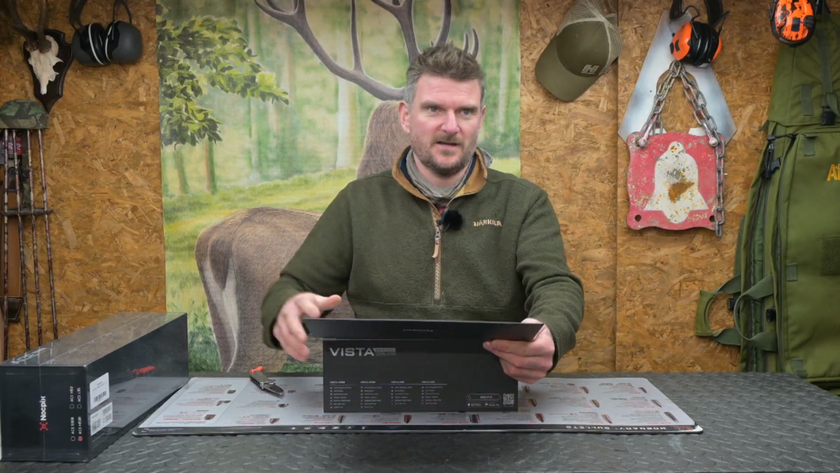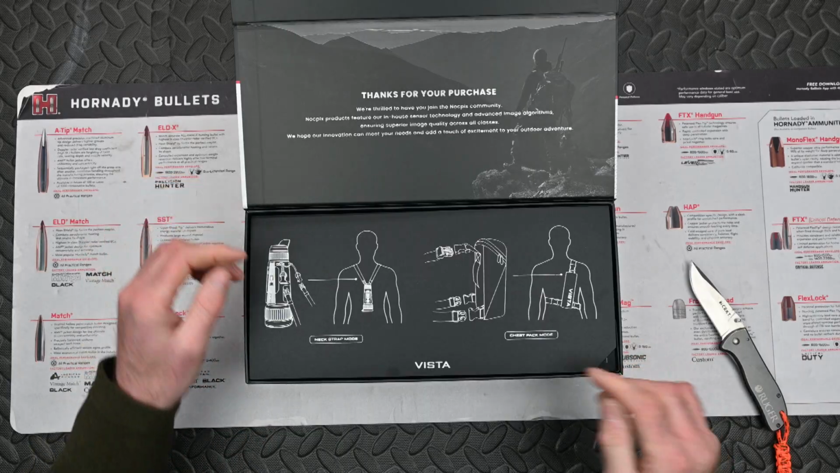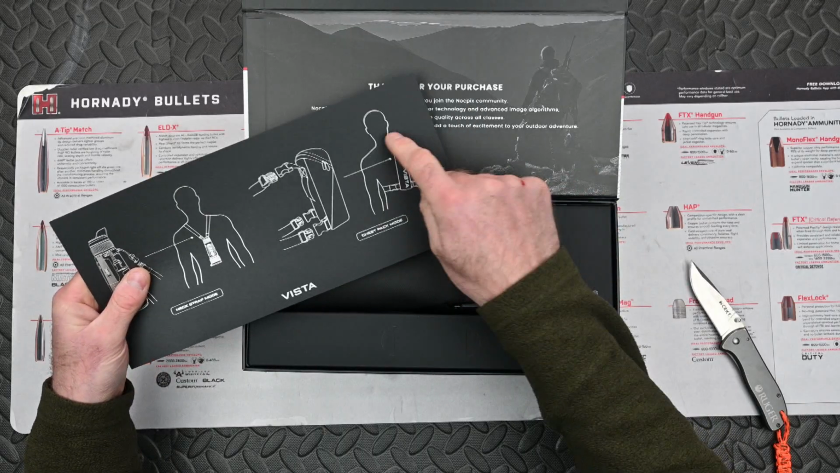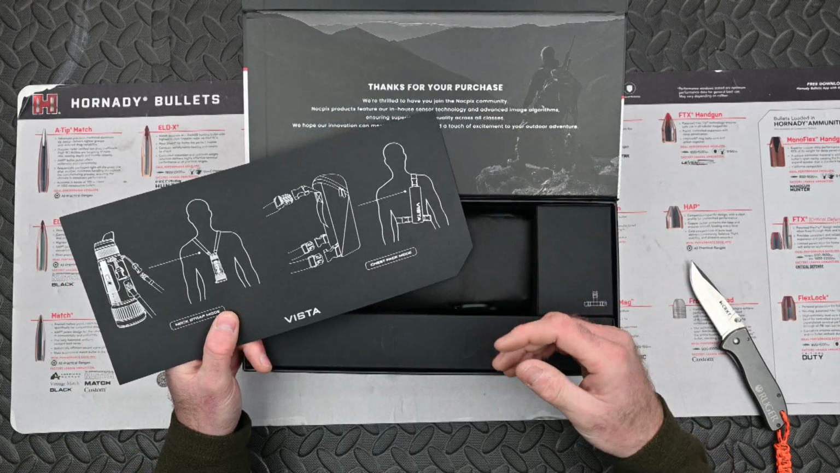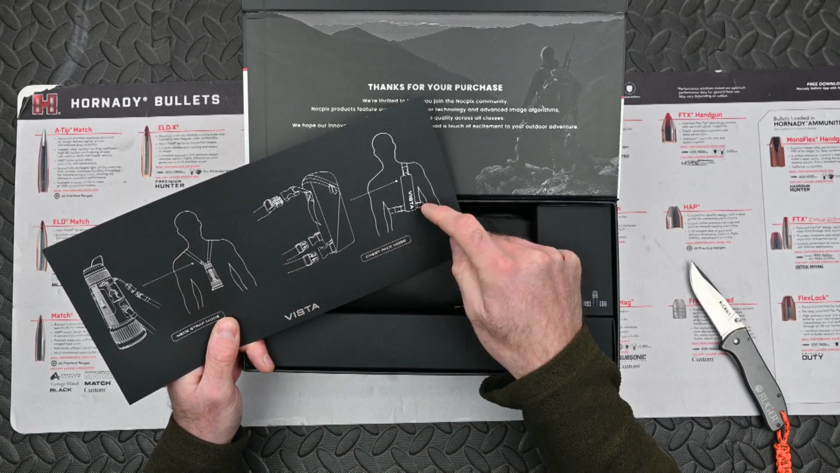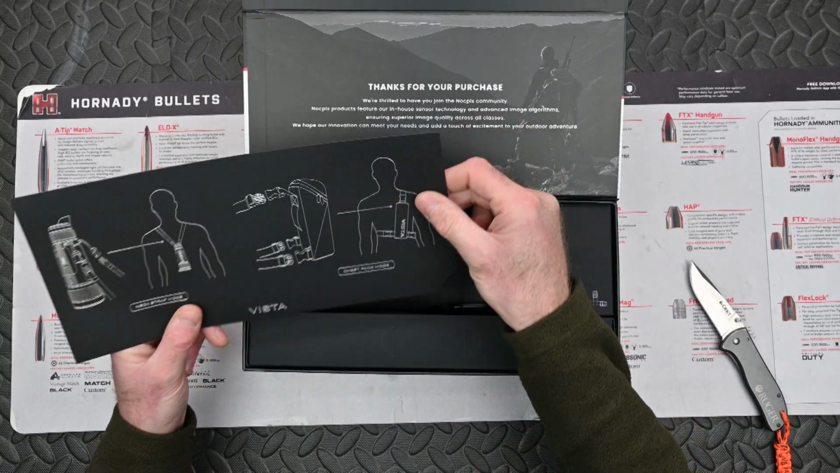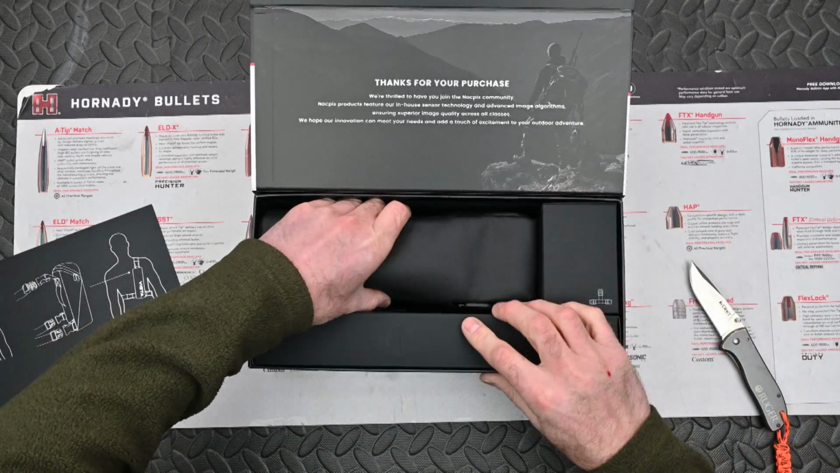We've got all sorts of stuff in here. We're going to be getting full reviews done on these, and it gives you all the instructions on them. I quite like the fact that they've put some quite clever gear together here, because a lot of people say about thermals, if you've got binoculars, where do you put your thermal? They've got a neck lanyard there, but there also looks like a chest lanyard that goes to the side as well. You've got a sling to put it in, the chest pack mode or the neck strap mode. We shall see all about that.